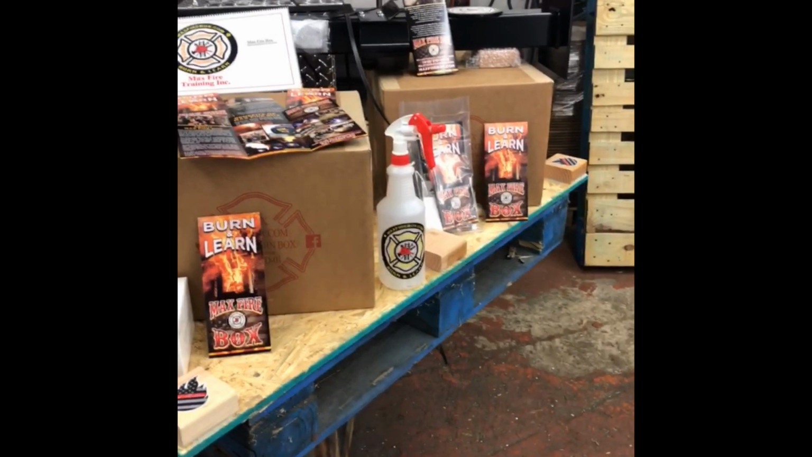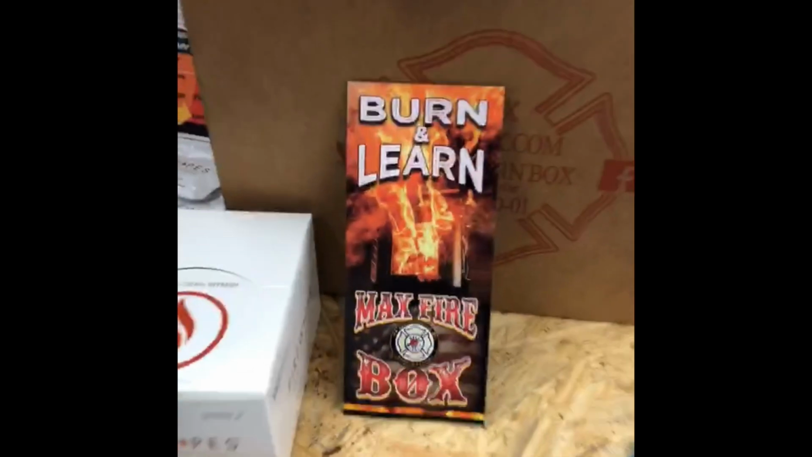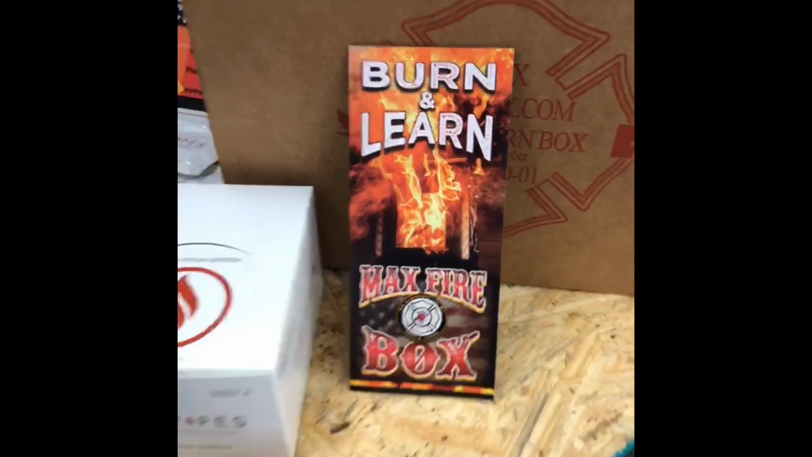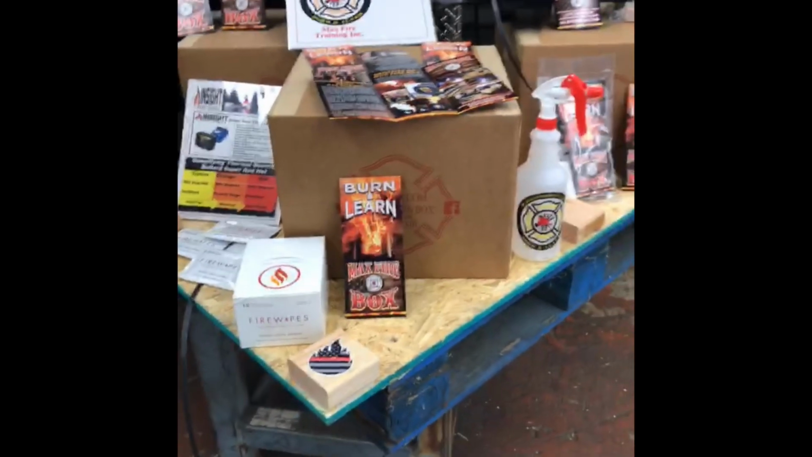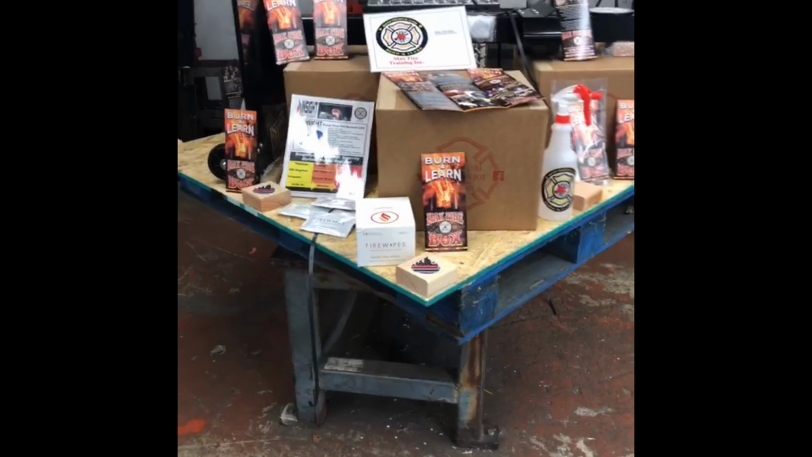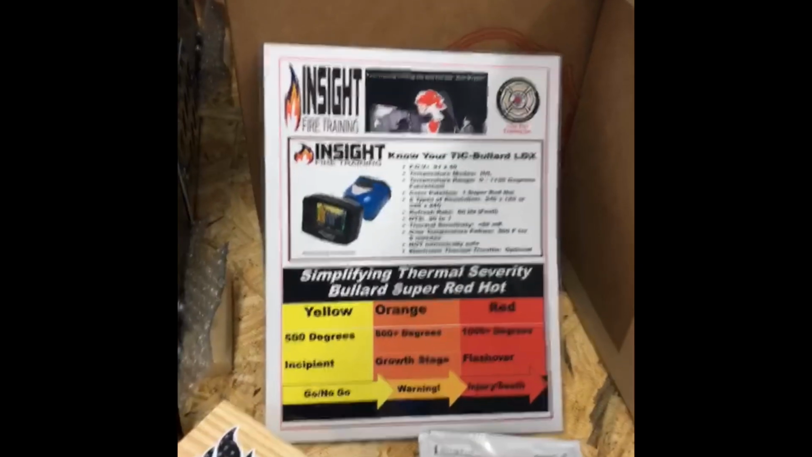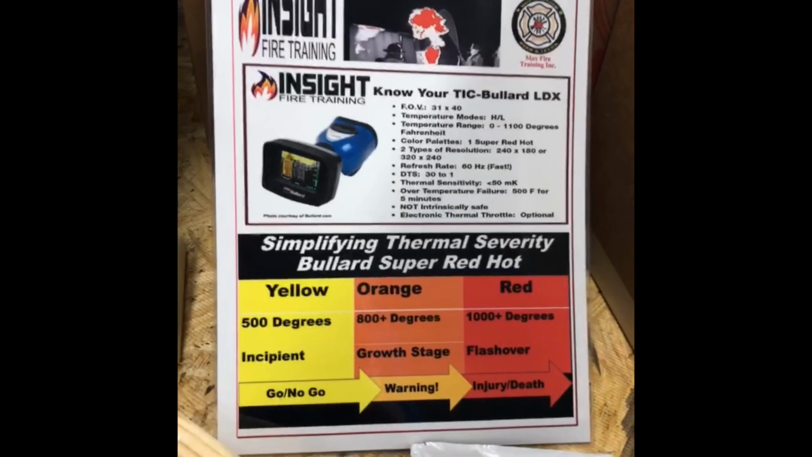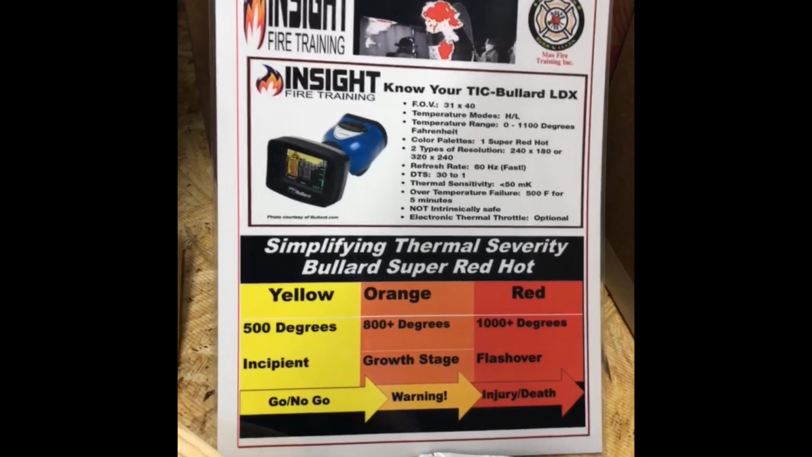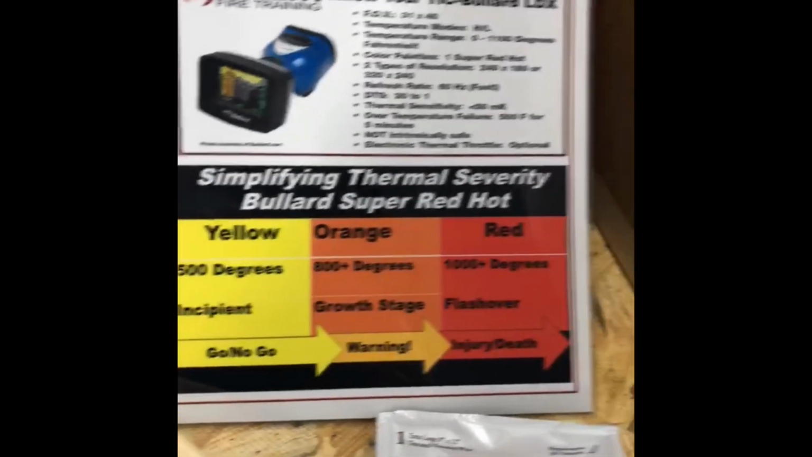That U.S. Air Force base in Germany is going to be utilizing the Max Firebox for burning and learning. They're going to be bringing fire behavior and thermal imaging definitions to life. This is the skid, the crate, that's getting ready to head to Germany. Our friends over at Insight Training, Mr. Andy Starnes, put together a thermal imaging training guide for us for whenever they're bringing the thermal imaging definitions to life. They have the Bullard thermal imaging camera. You can see some of the highlights there of the Bullard camera.